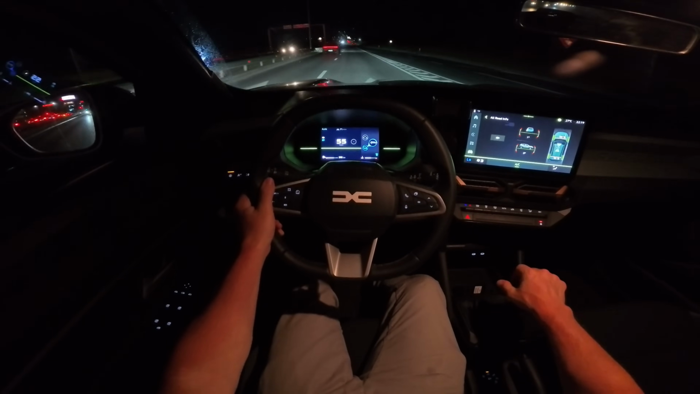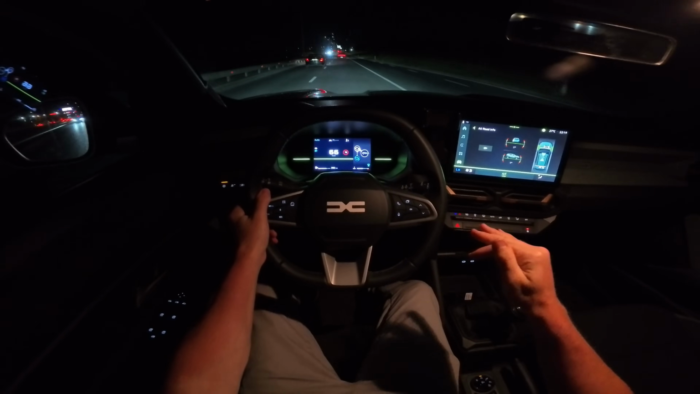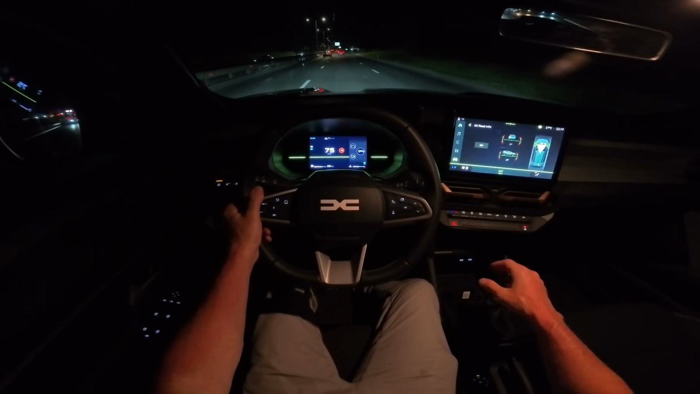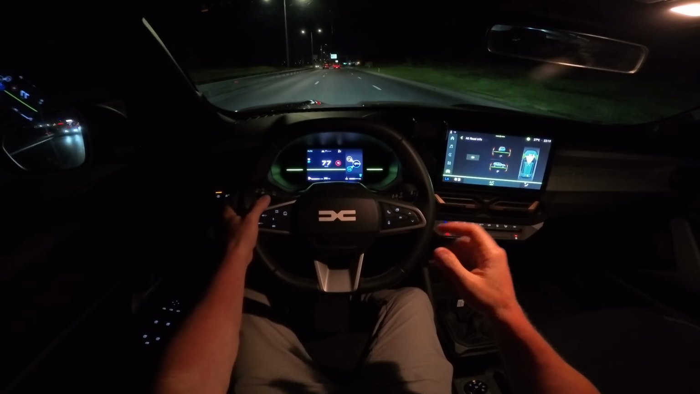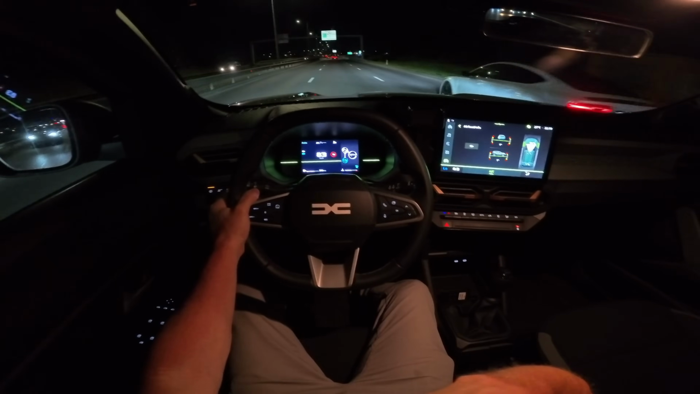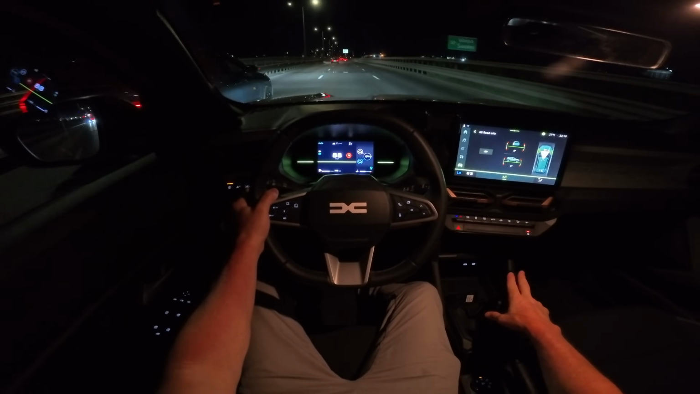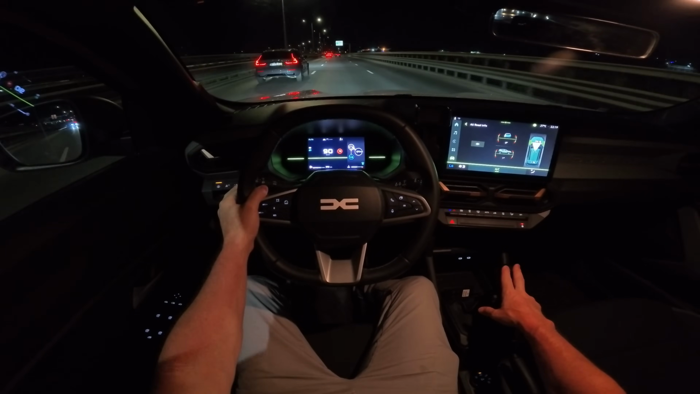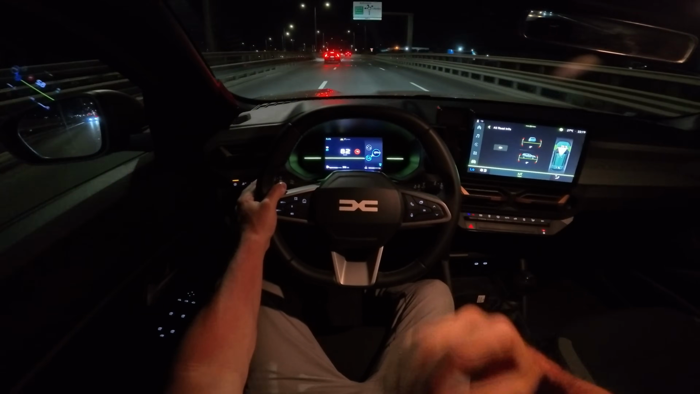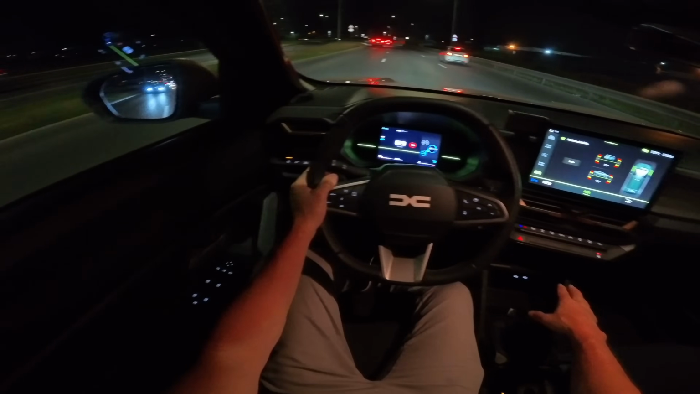Also, I like that the car is pretty quick when you change the gears and press the accelerator. It gives you that power because the small electric motor helps the petrol engine to accelerate quicker. So when you start the car, and also when you press the accelerator and you need more power, the electric motor also helps the engine to give you more power faster. And that's much quicker than the previous version, than the previous 130 TCE. So when it comes to the engine, it's much quicker. That's something to keep in mind. It's very important.